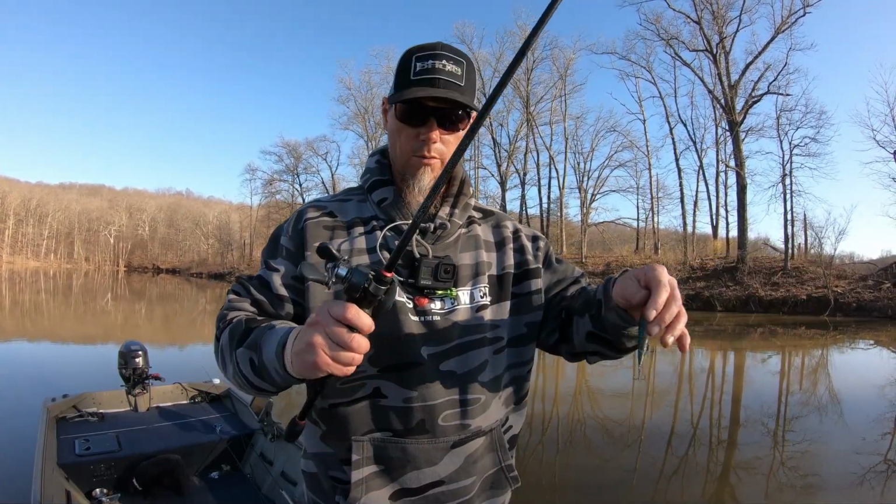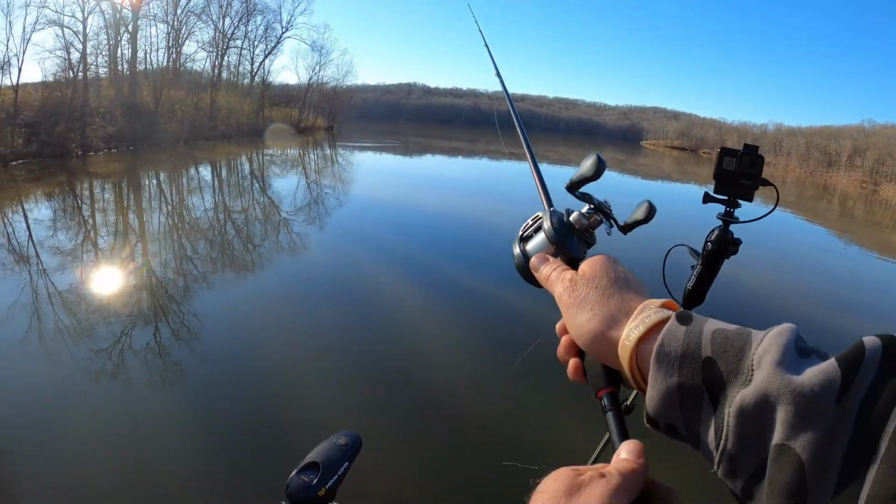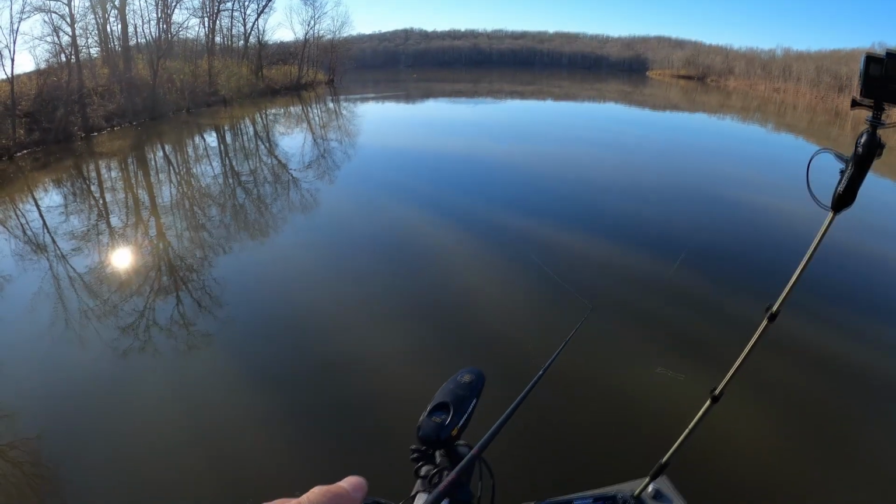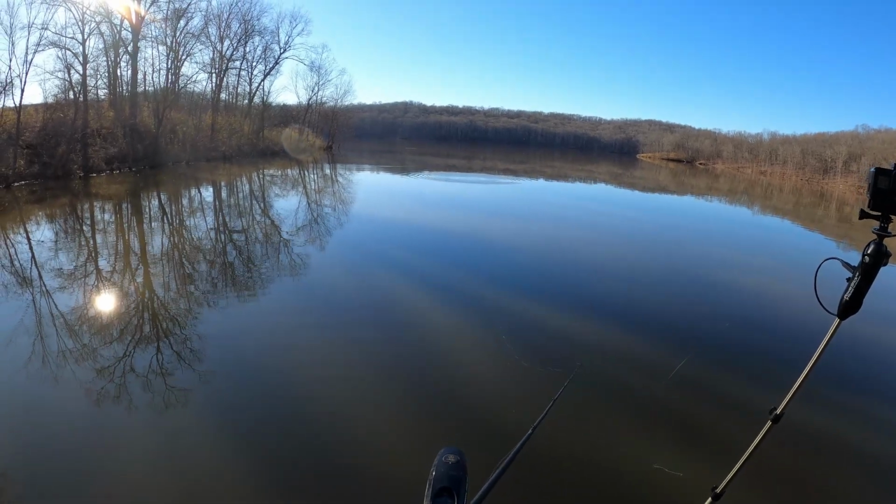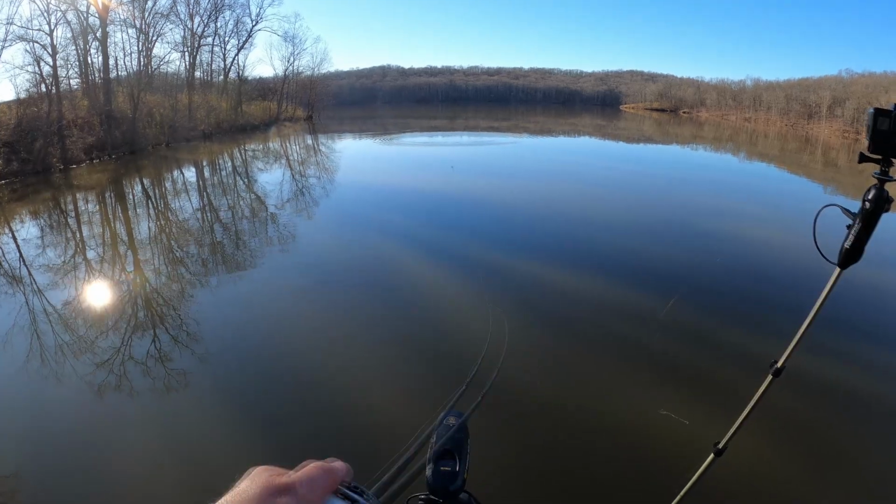This is a Smithwick Rogue, and we're throwing this thing on monofilament. It still casts pretty good. If you're in the wind, it's not your friend with a Rogue, but sitting out here on a flat, calm surface, it's not that big a deal. Just reel it down, give it a couple tappies.